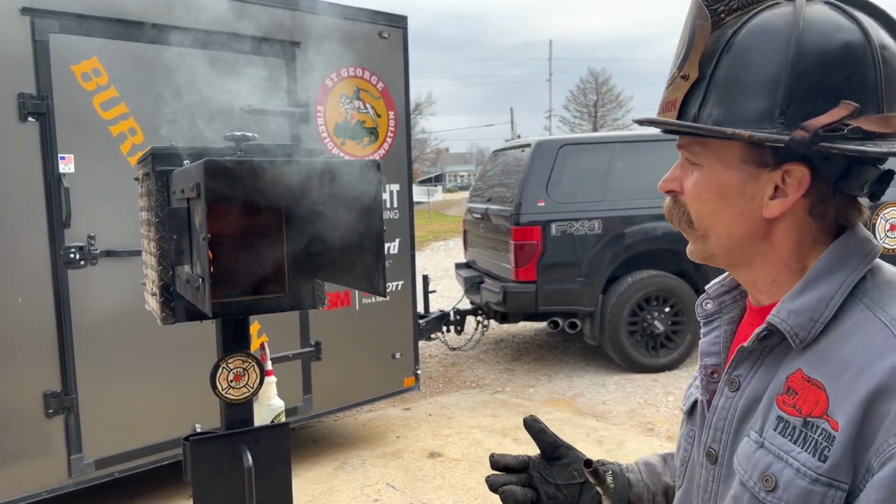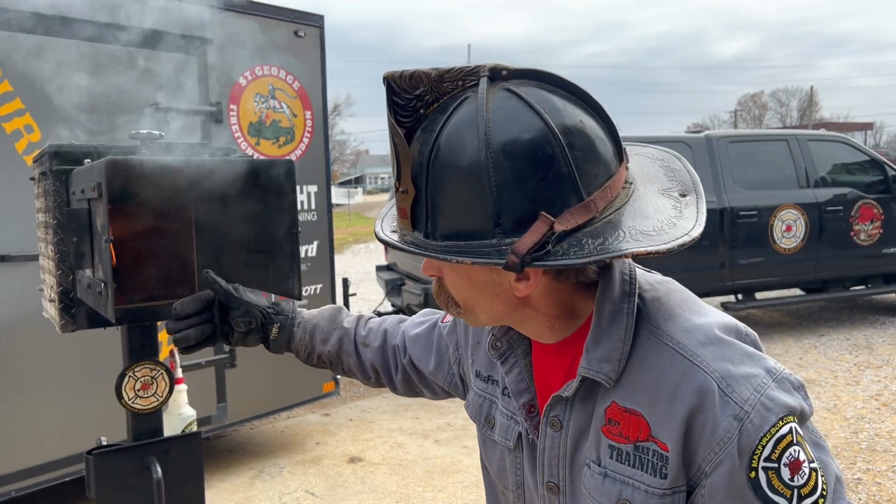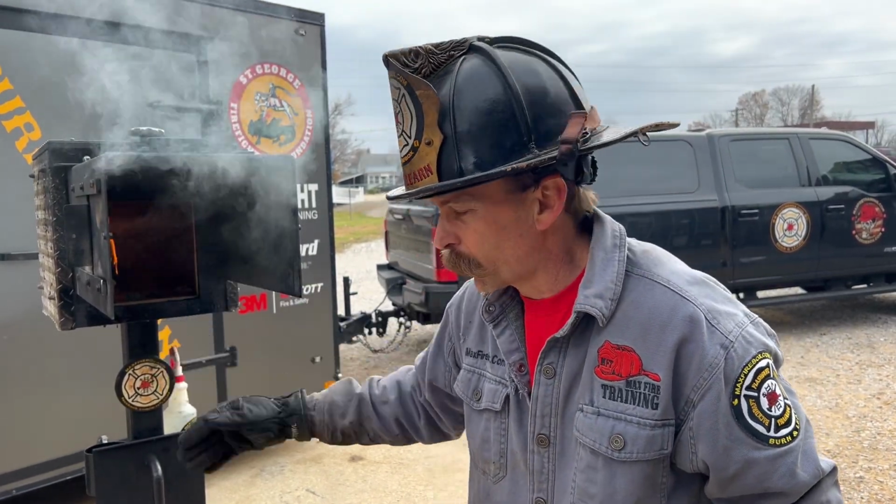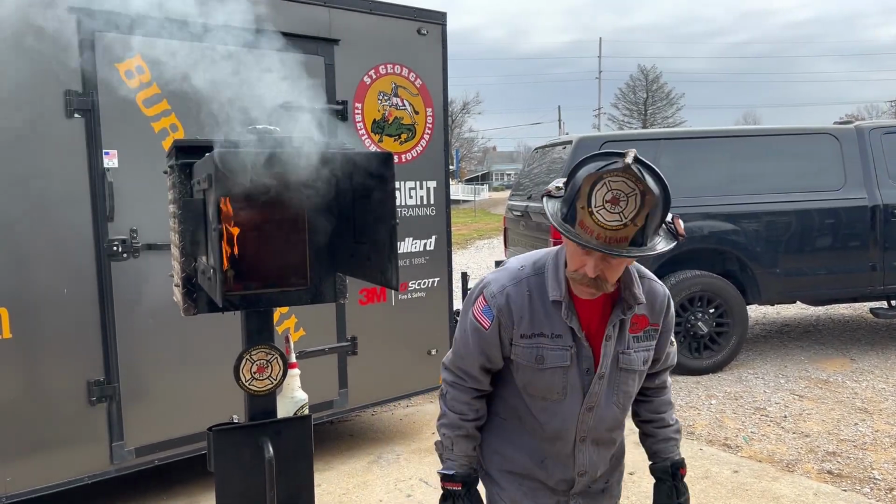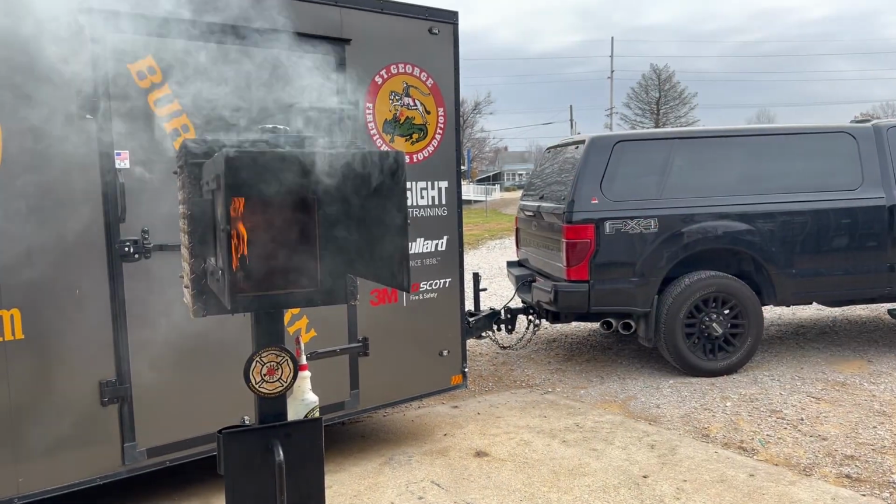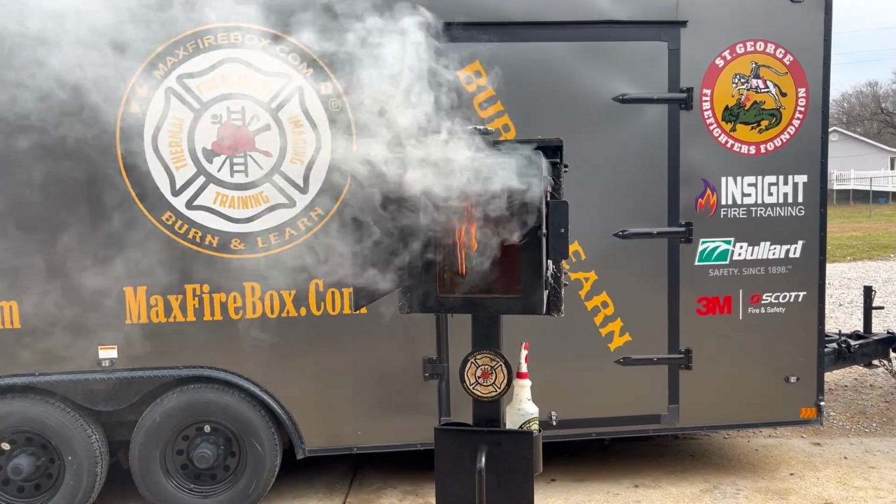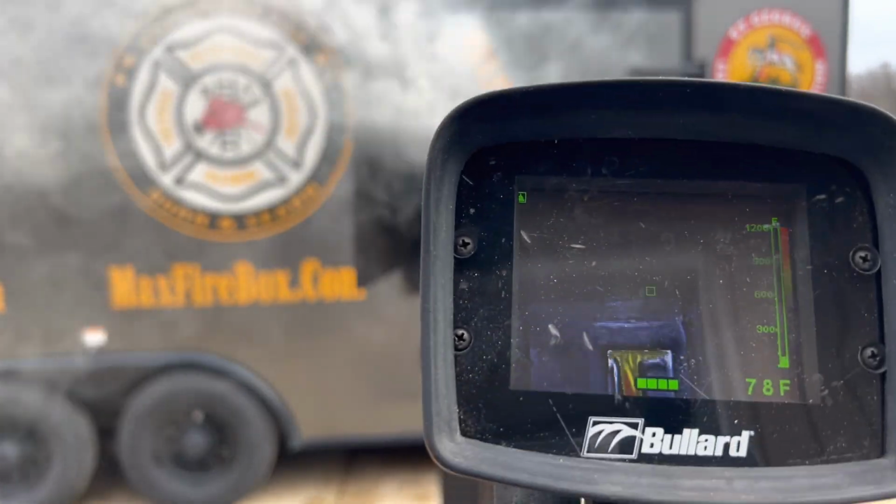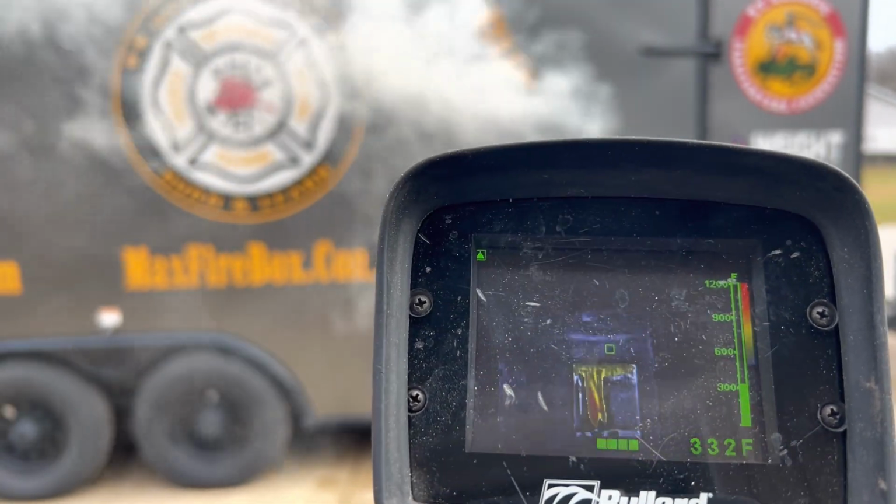And like we talked at the very beginning, don't go crawling into that environment. Take control. Make this room yours before you go to the next room. So we're letting the fire heat up. As we heat up, what I'm gonna do is grab that NXT, the Bullard NXT thermal camera. We'll take another view looking down. There's your view, looking down that hallway.